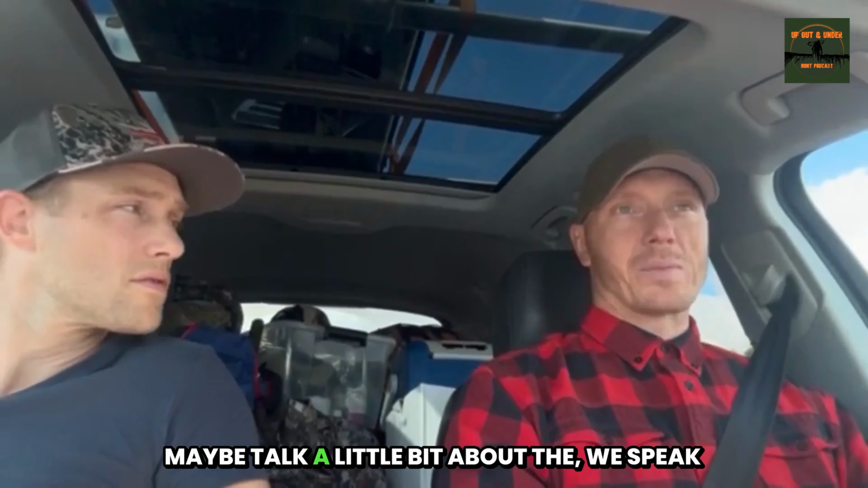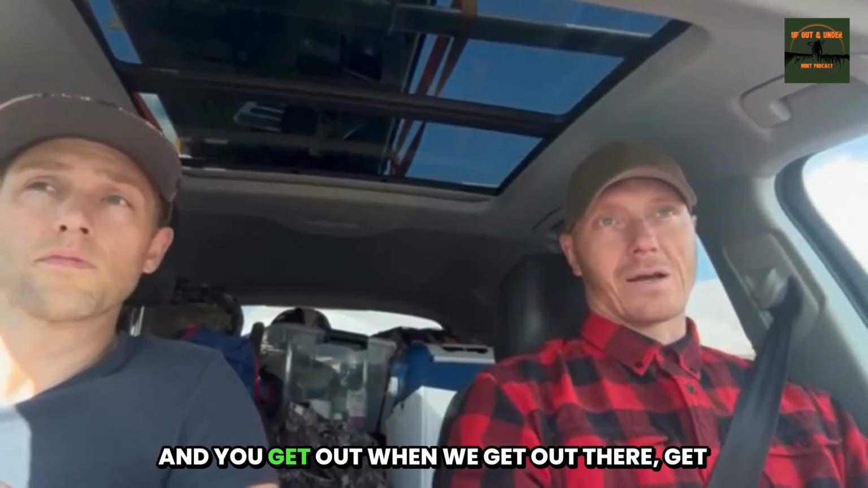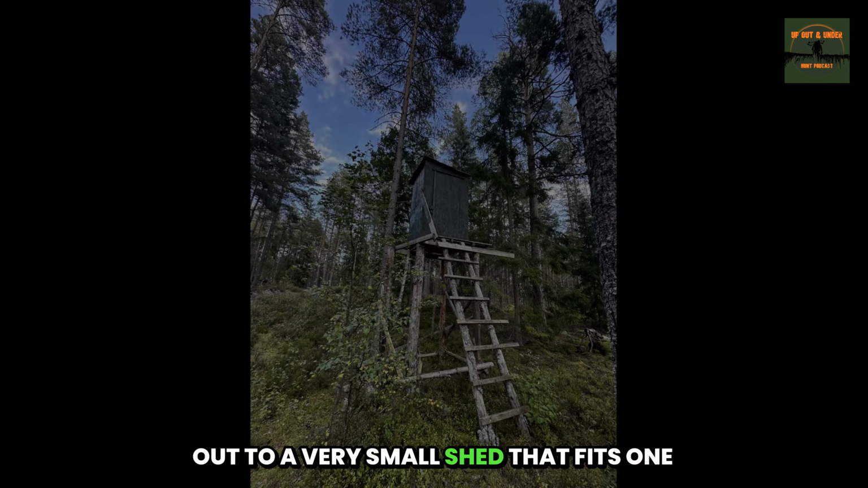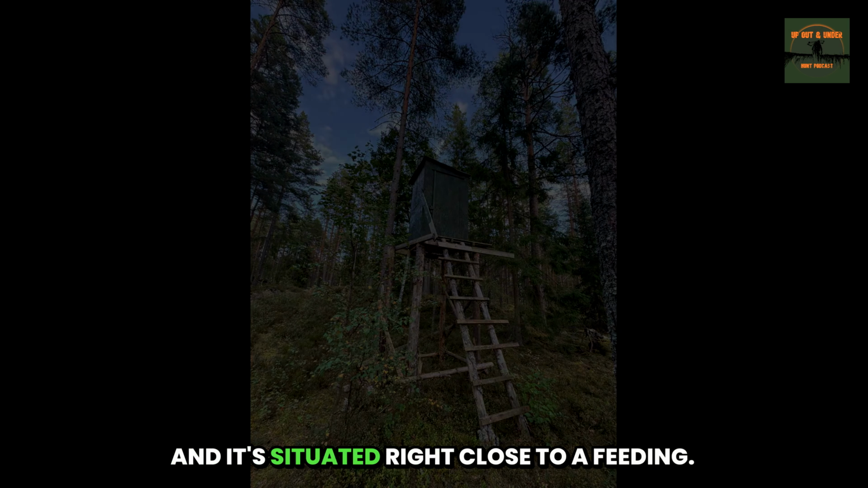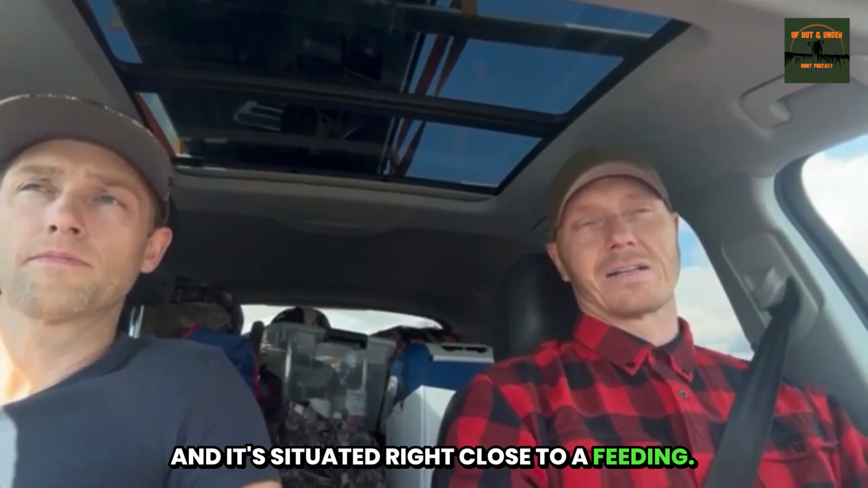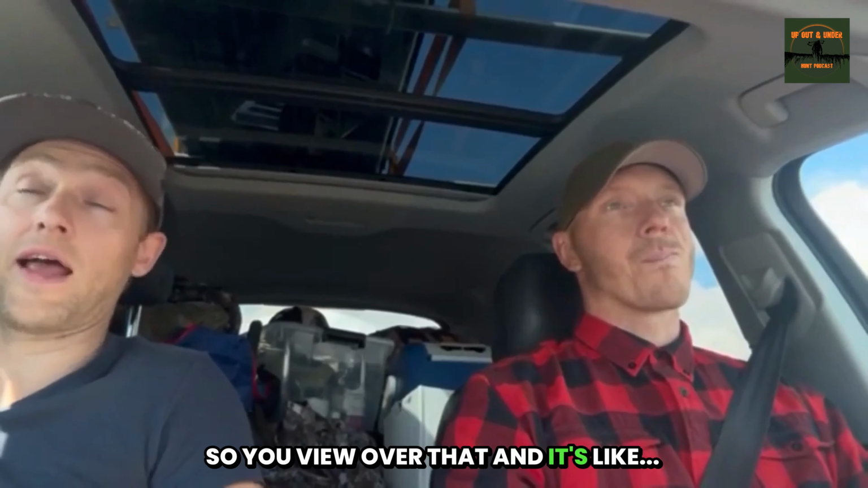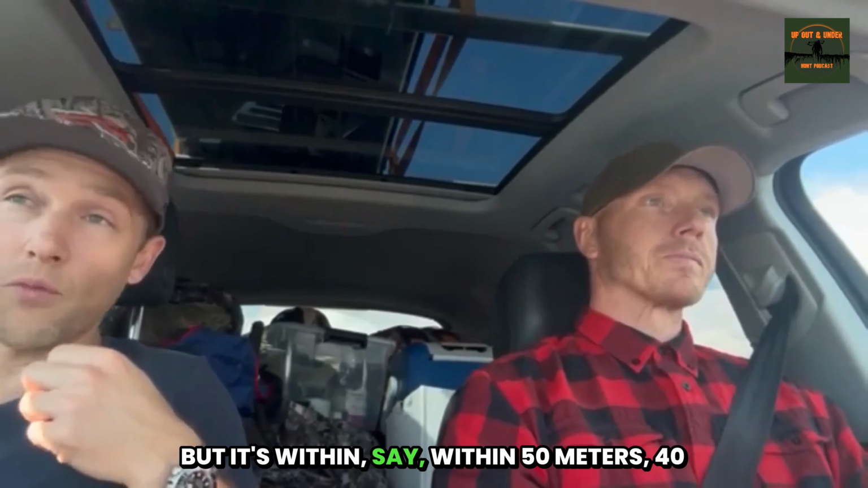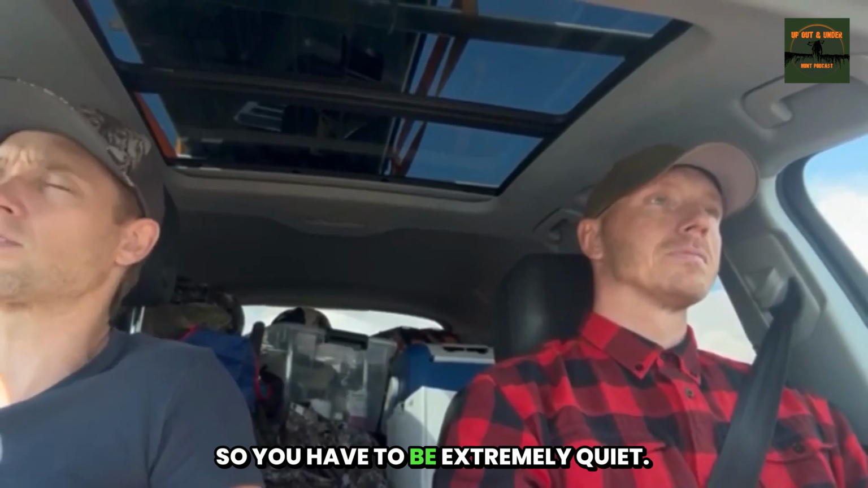Maybe talk a little bit about the setup. When we get out there, we get out to a very small shed that fits one person. It's situated right close to a feed bait plot. So you view over that, but it's within 50 meters, 40 meters maybe. So it's very close, and you have to be extremely quiet.